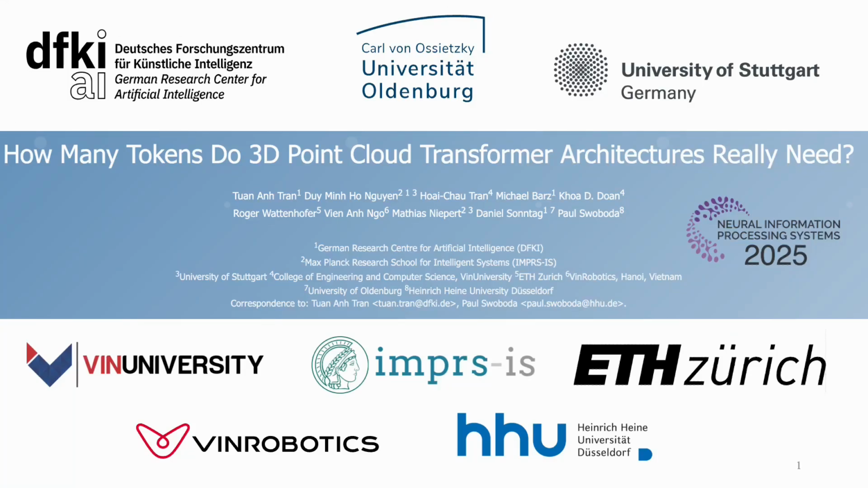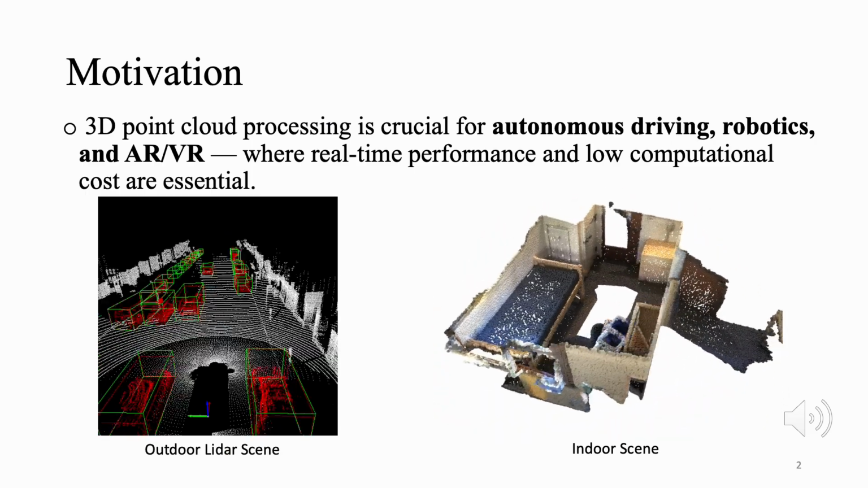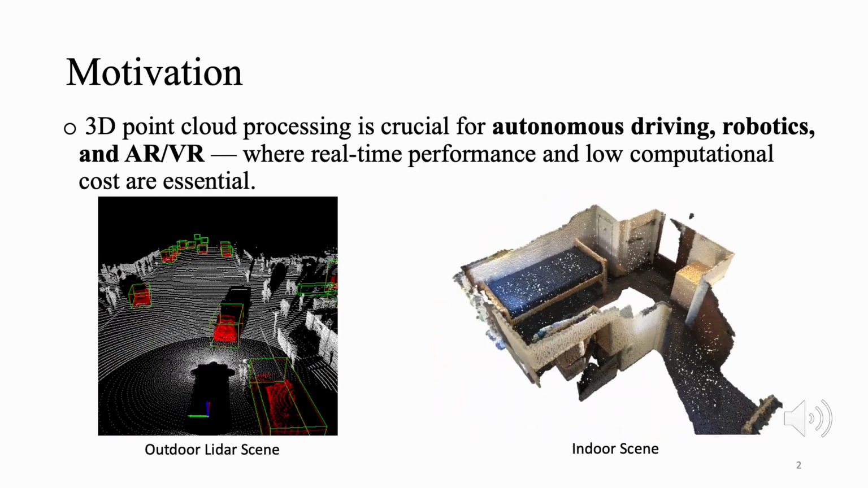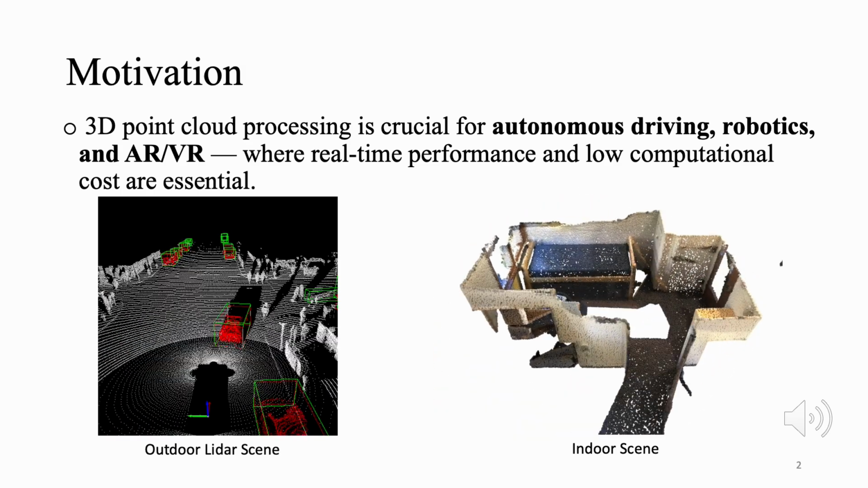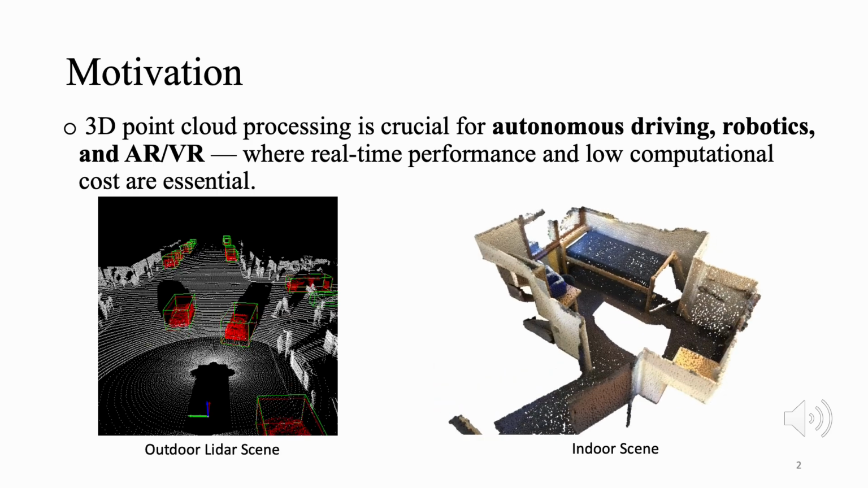In this work, we present how many tokens do 3D point cloud transformer architectures really need. This is the first study to systematically investigate token redundancy in dense point cloud transformers. Efficient 3D point cloud processing is essential for applications such as autonomous driving and robotics, which demand real-time analysis of millions of points in both indoor and outdoor environments under strict computational constraints.